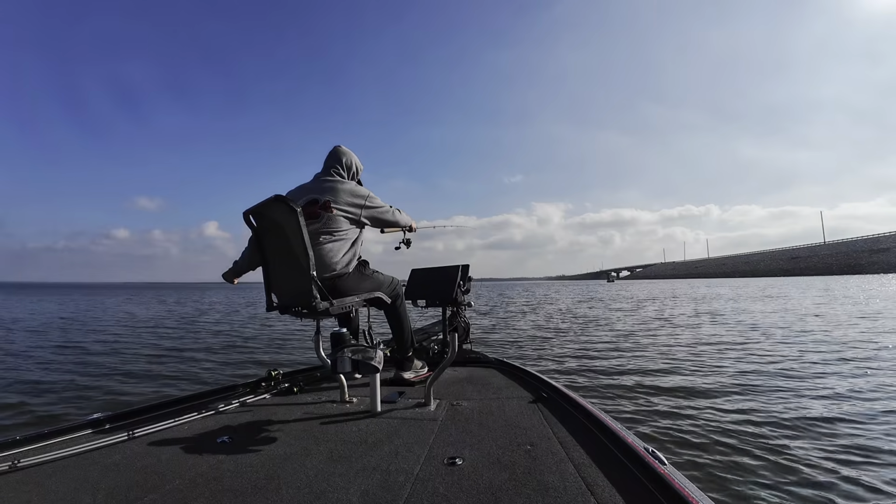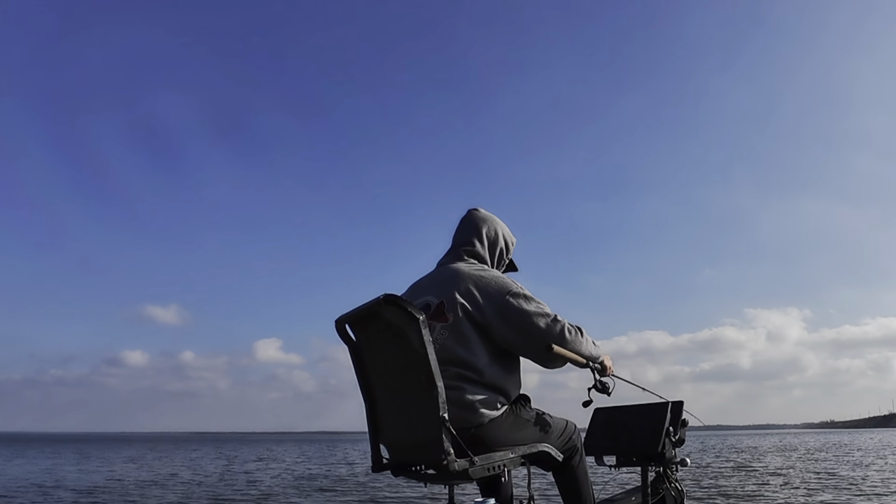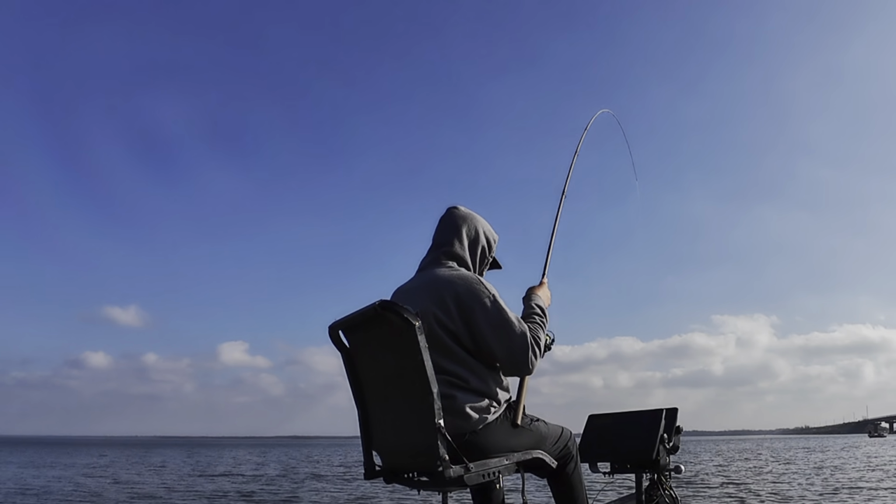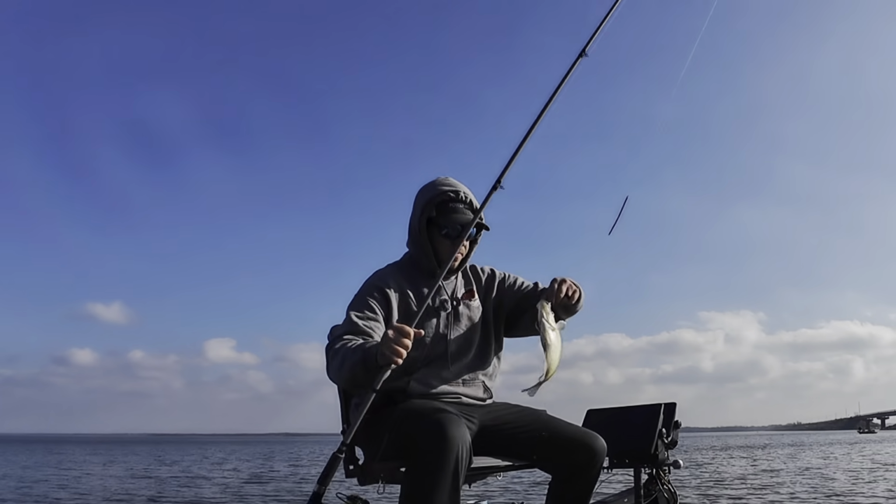So he's about 10 foot out, about 14 foot deep. He's moving, but not moving towards, here he comes. Fish on. Just an eater, nothing spectacular.